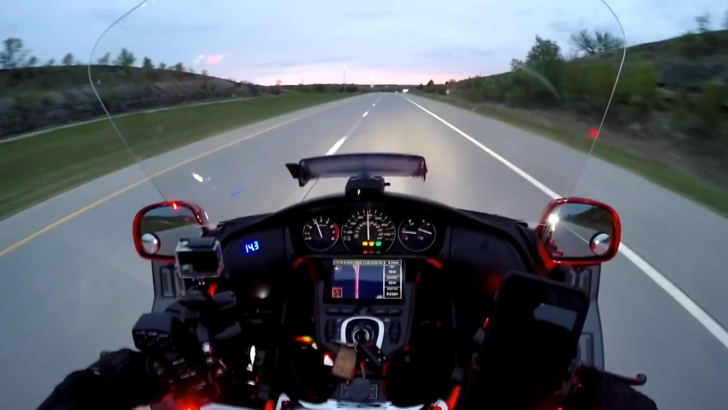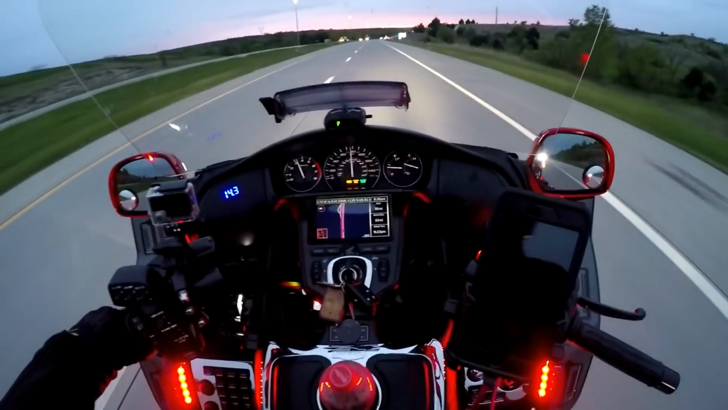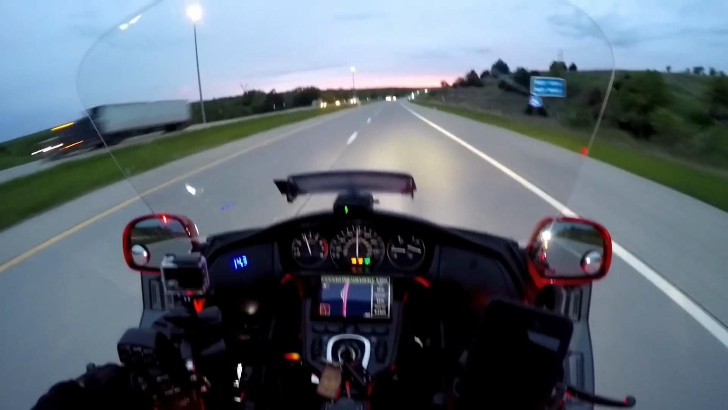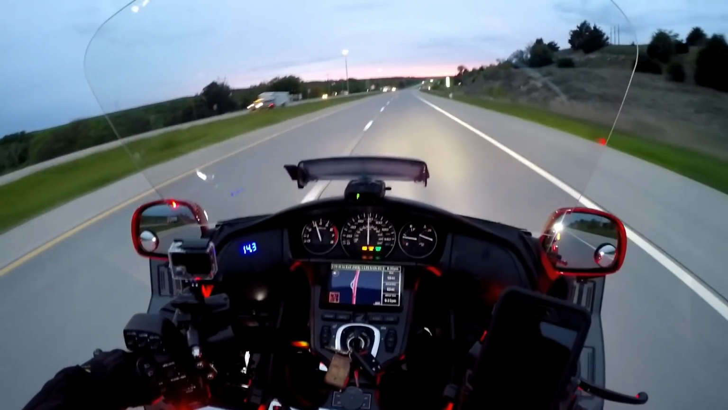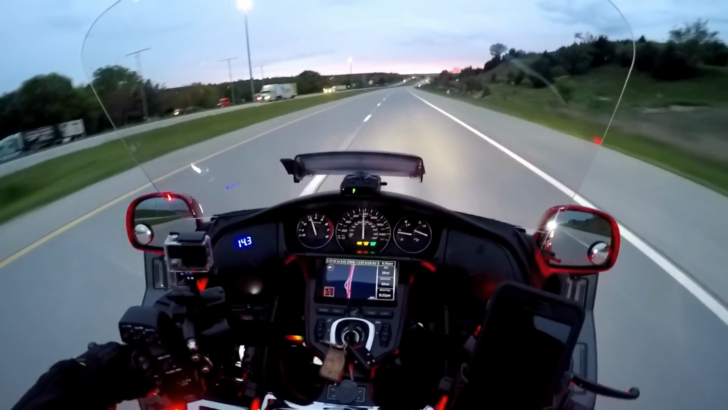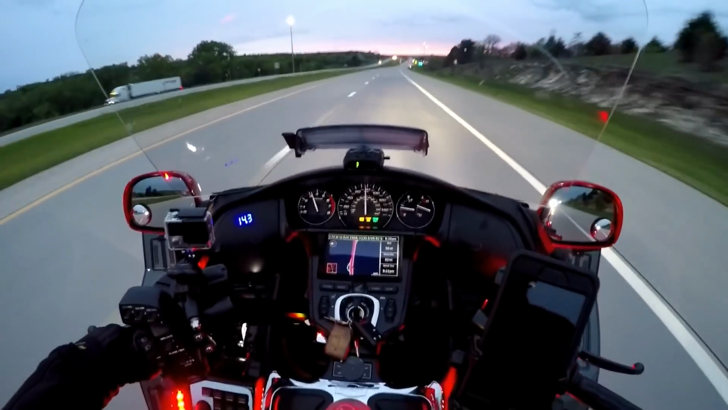You know, that's the only thing I hate that I don't have on this F6B, is cruise control. Not on the 13. They put them on the 15. But I'm good. I got this little throttle buster there. If my hand gets tired, I can rest.